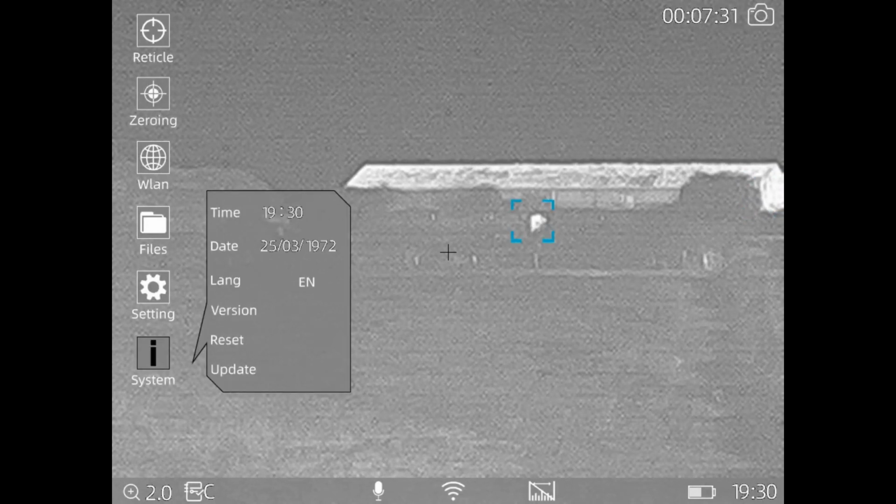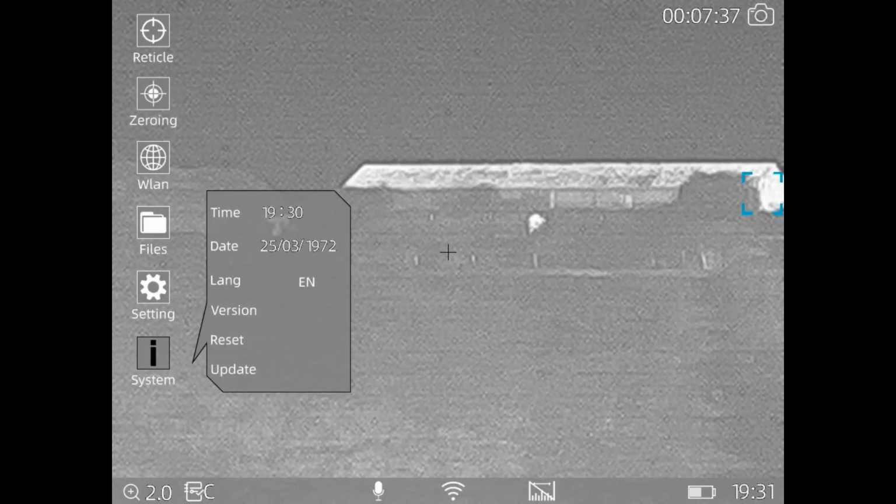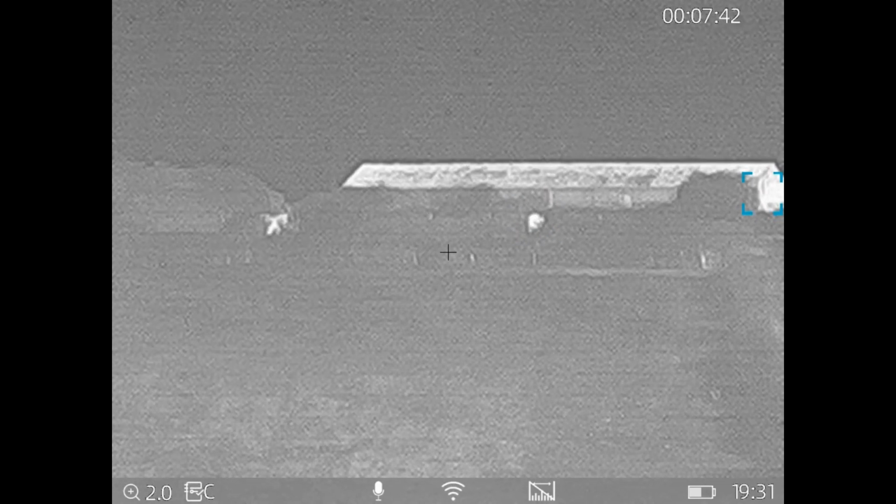So I'll cover in a separate video how to do the firmware update and anything else you need to do when you want to use the Thermtec app. But yeah, briefly covered that. So I'm going to come out of this now and carry on.